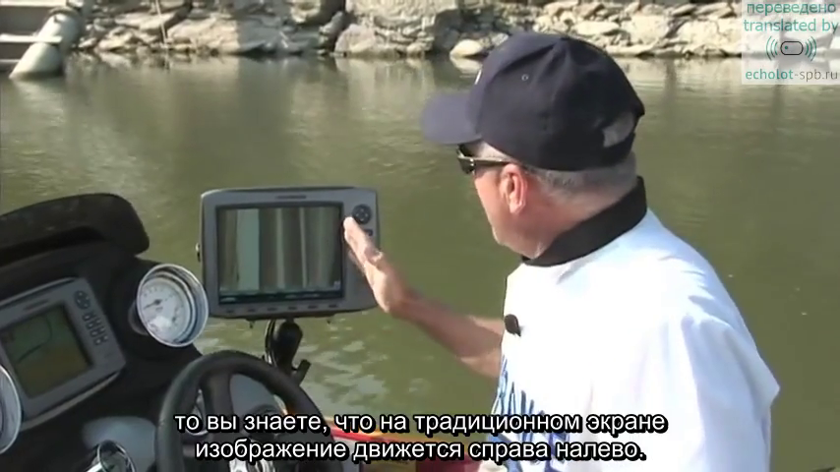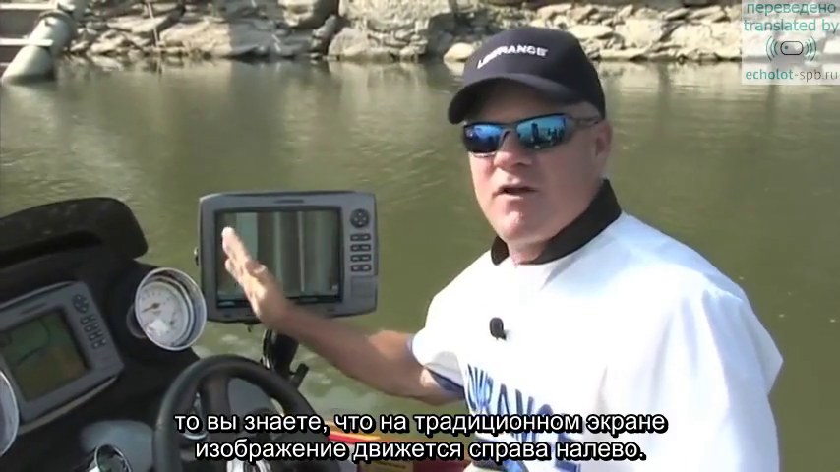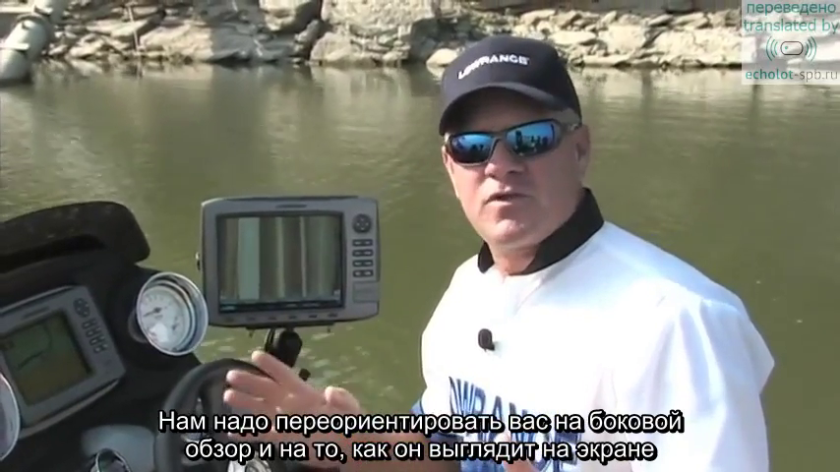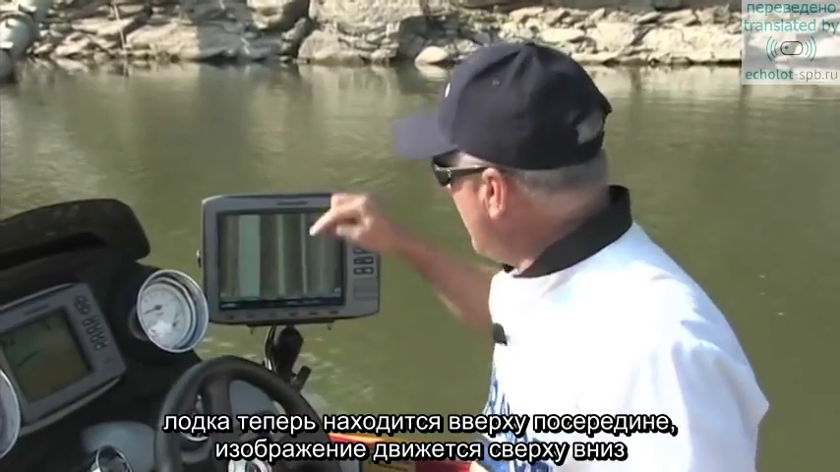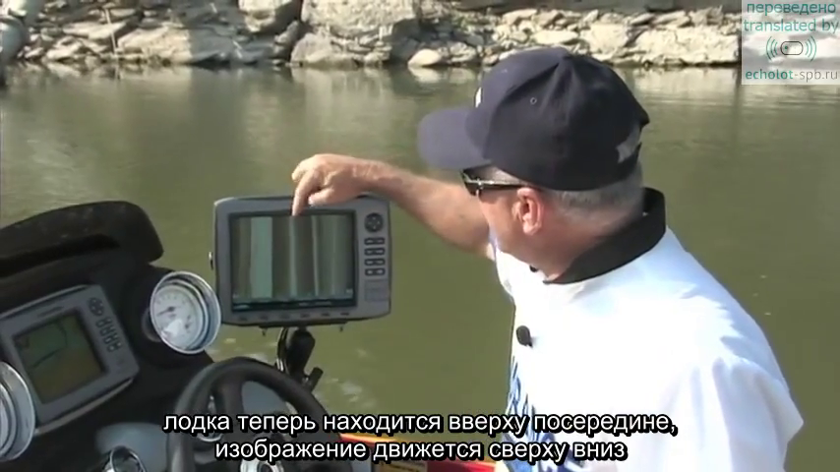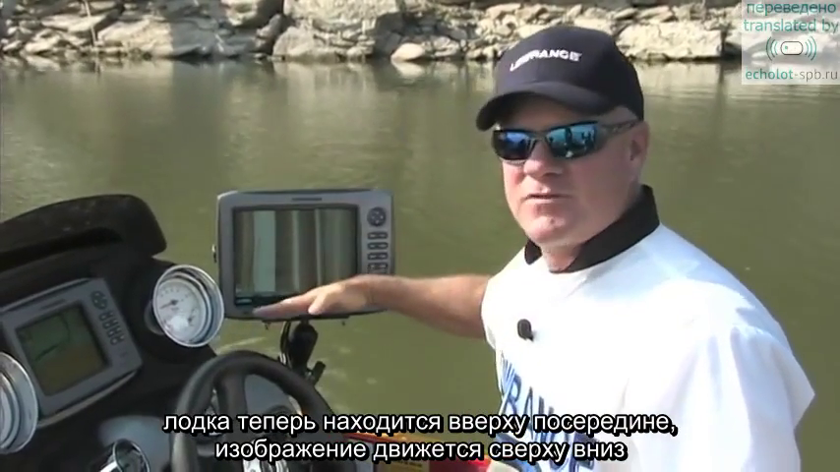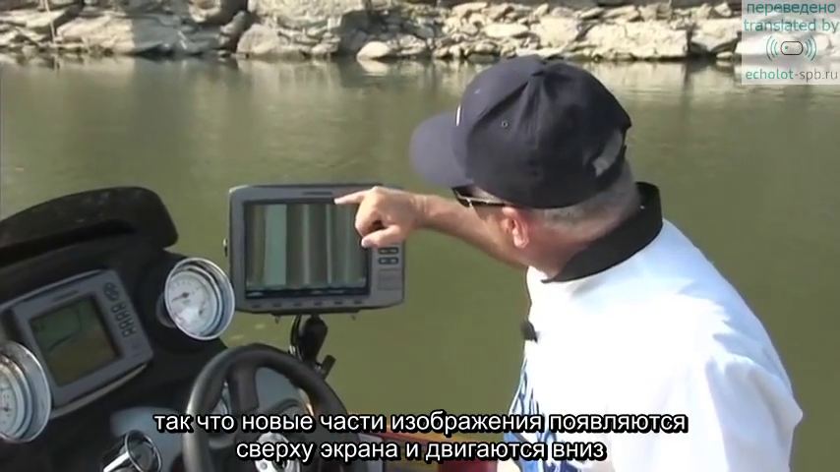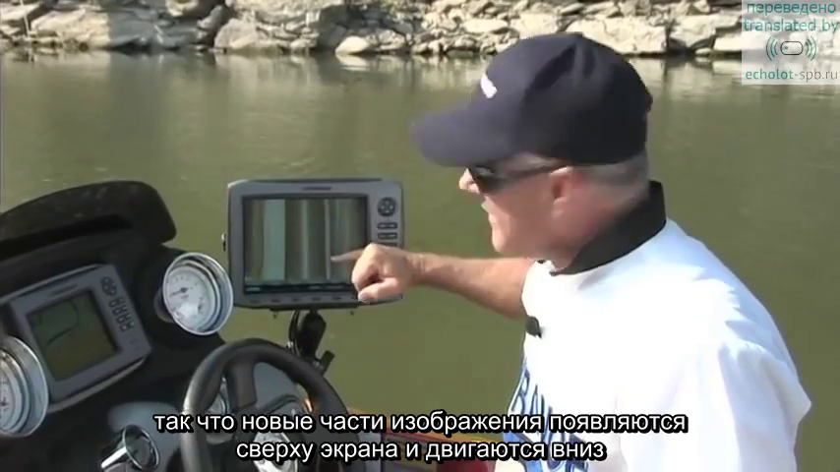If you're familiar with Lowrance's traditional down-looking sonar, then you're well aware that on the traditional screen, the image moves from right to left. We need to orient you to side viewing sonar and how it looks on the screen. Your boat position is top middle. The image moves from top to bottom historically. So as a new image comes into view, it will come into view at the top of the screen and it will move down the screen.